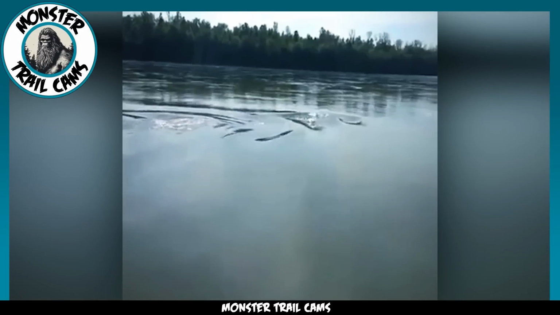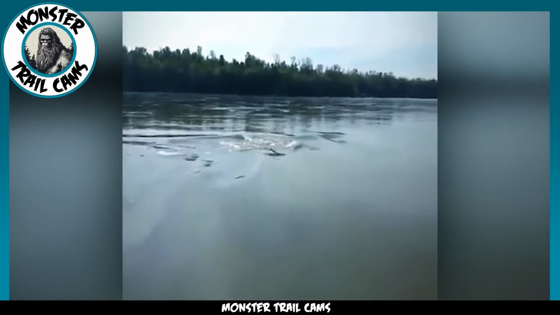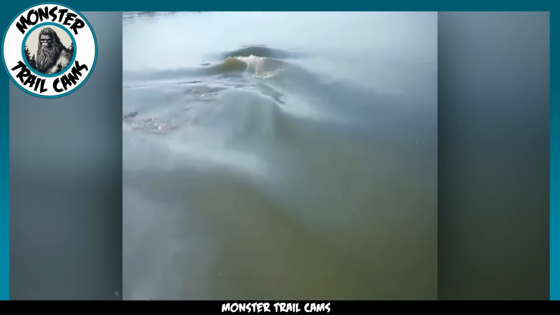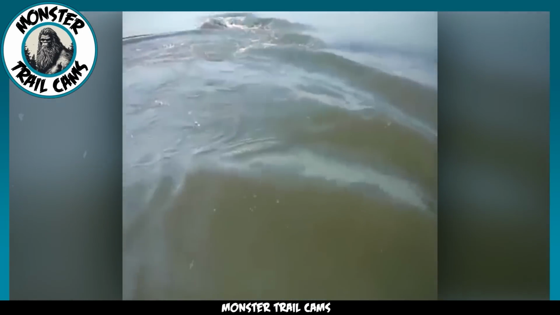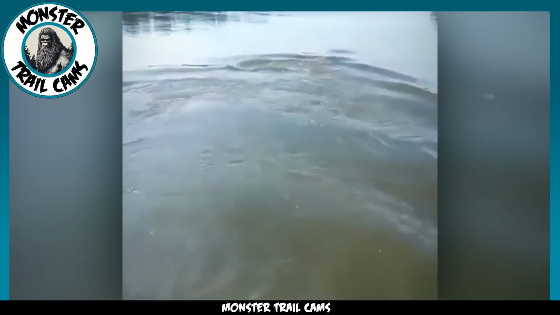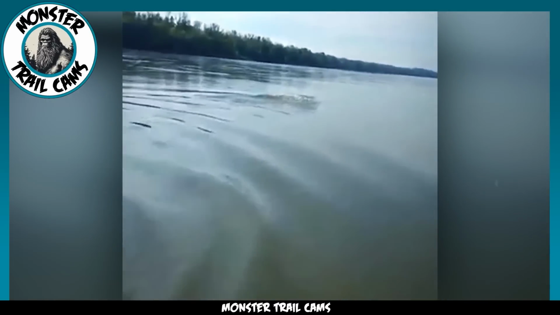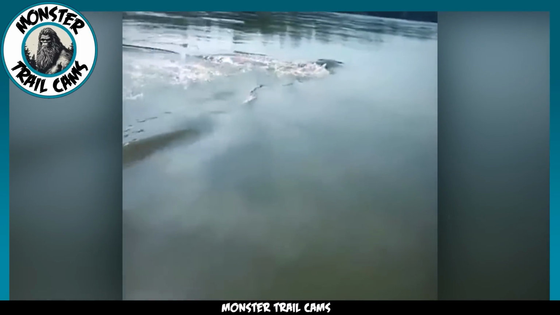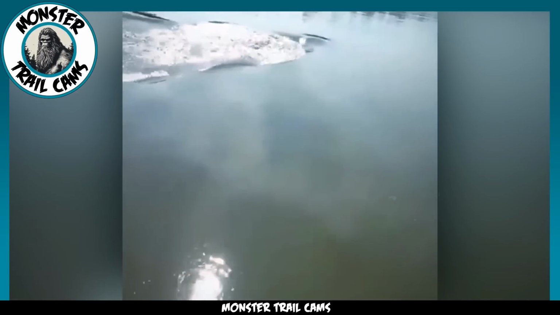A lot of people who watch the video have their own theories. Some think it could just be a floating log being carried by the river's current. But if you ask me, the way that thing seemed to speed up in the water doesn't really make it look like any ordinary log. Others have come up with even wilder ideas, like maybe it's a humongous alligator hiding beneath the surface. Some have even suggested that it could be an anaconda or something like the Loch Ness Monster.